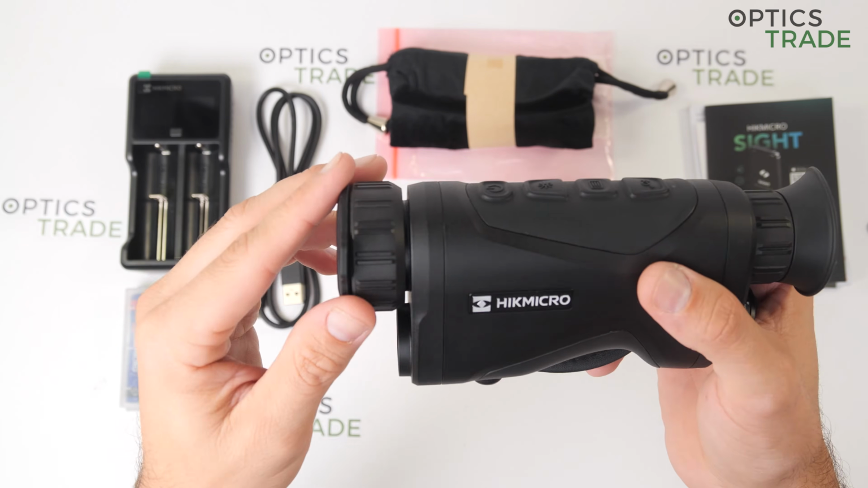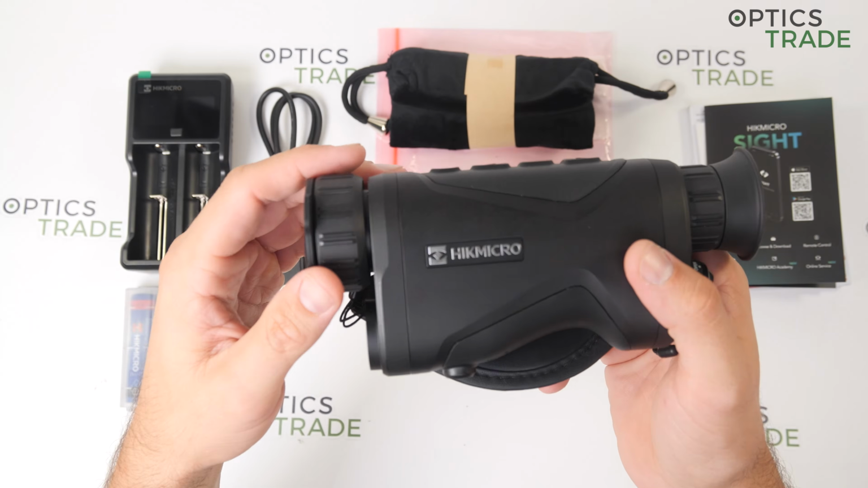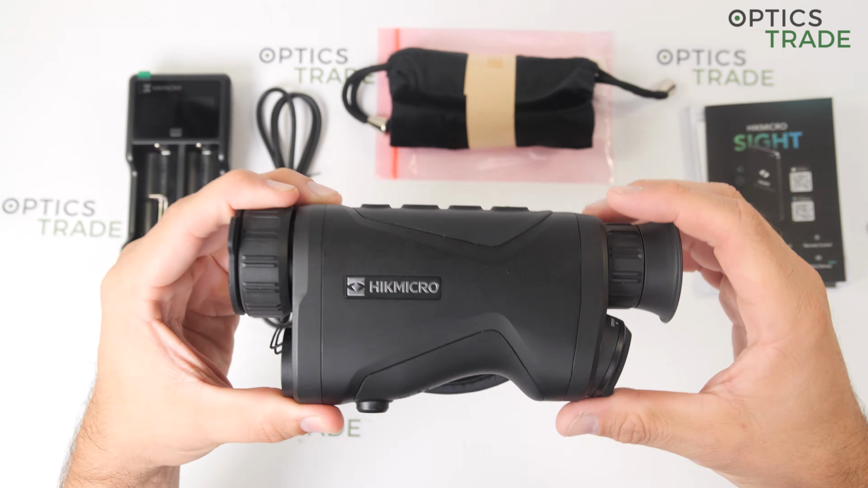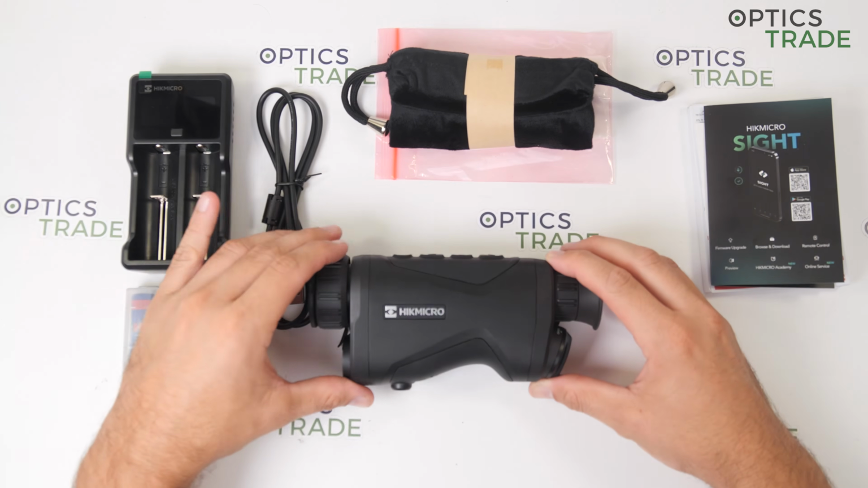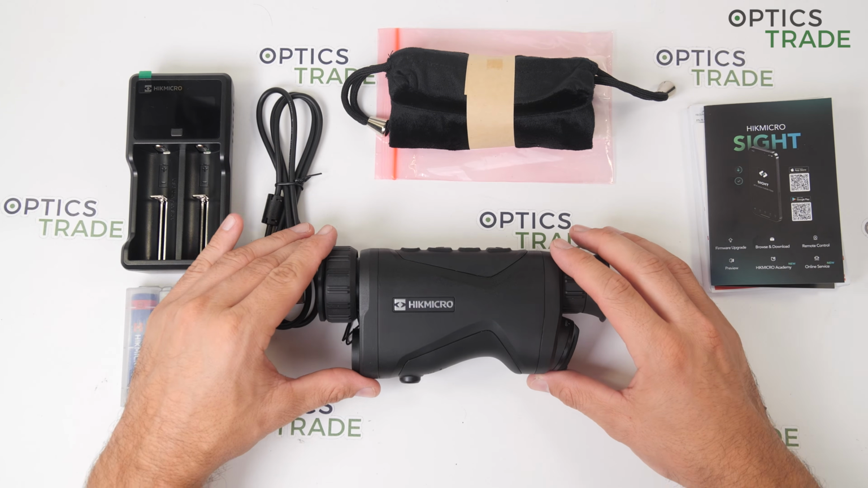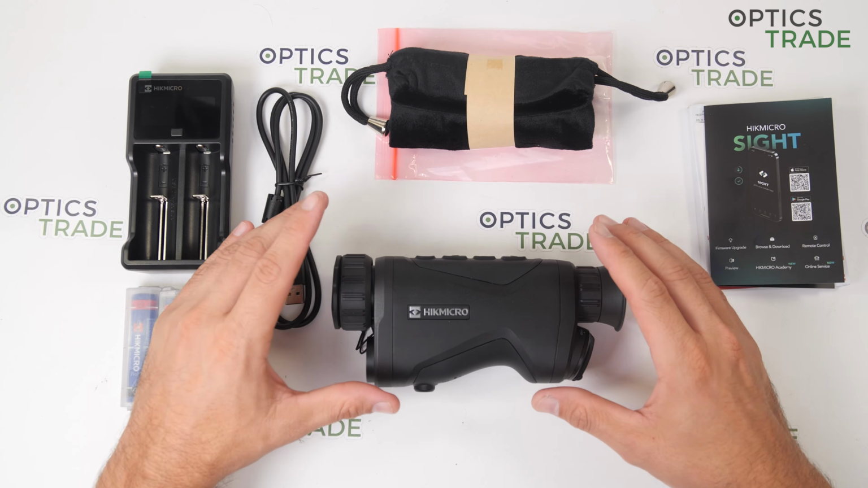The device measures only the direct distance, so it does not have the feature of equivalent horizontal range, and it does not show the angle to the target.